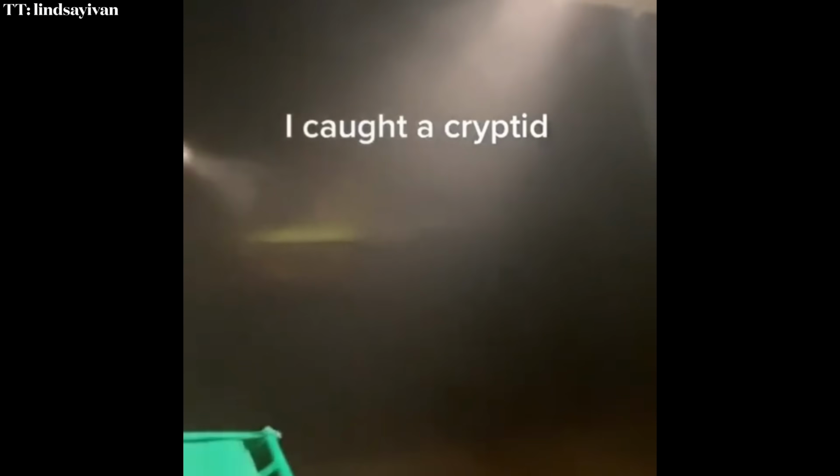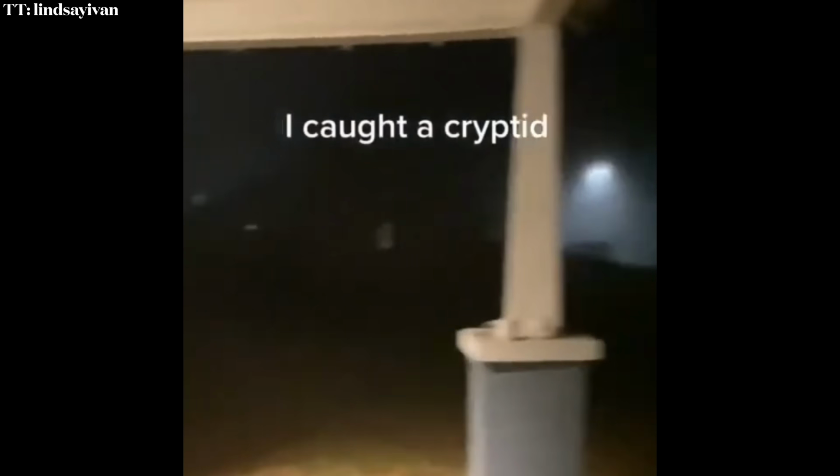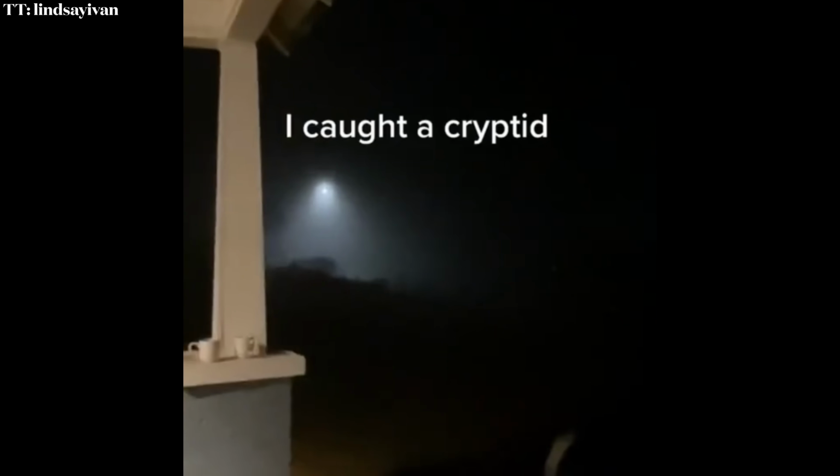Oh my gosh. Look at all the fog. It's like a horror movie. Man. The street light. What is that?